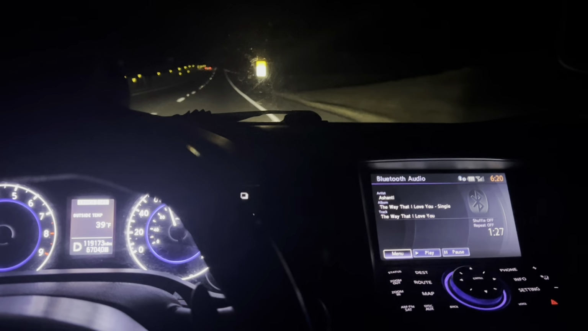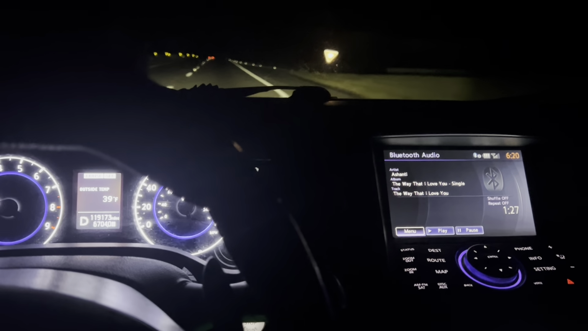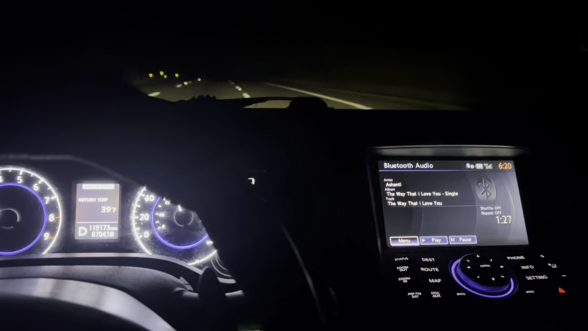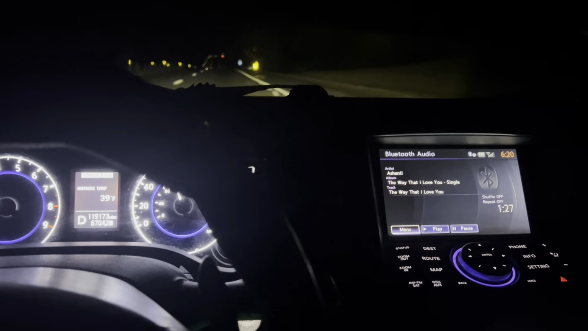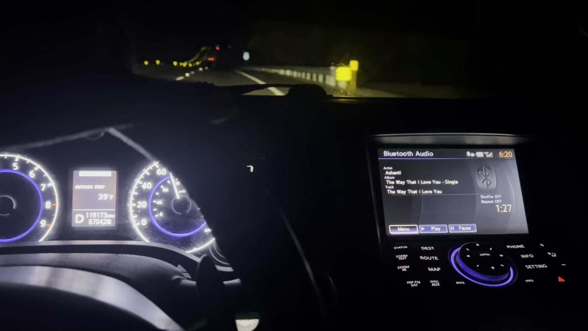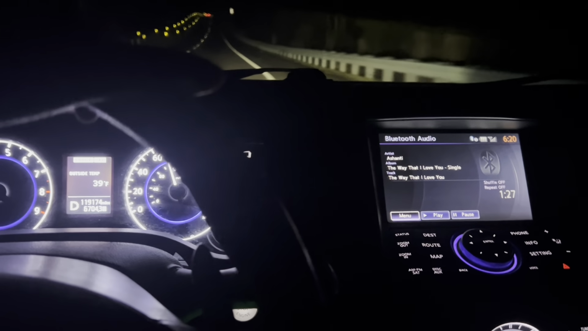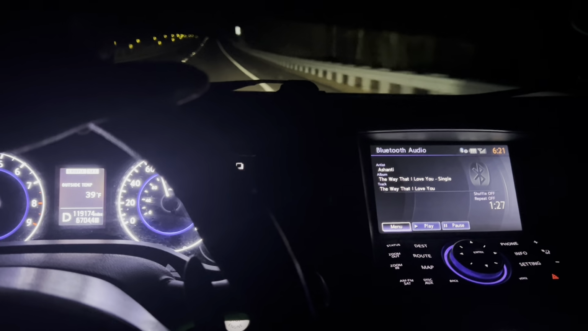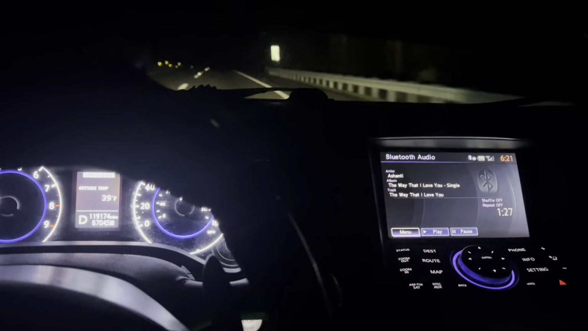So that's why I'm looking into the Tesla screen to go in here, and I think it would just lighten it up a little bit more. If I do not have my interior lights on, it's completely pitch black in here. I wish it came with some ambient lighting in the dashboard or something like that, just to make it look a little nicer. Honestly, I may think about adding that to the car and just seeing how it is.